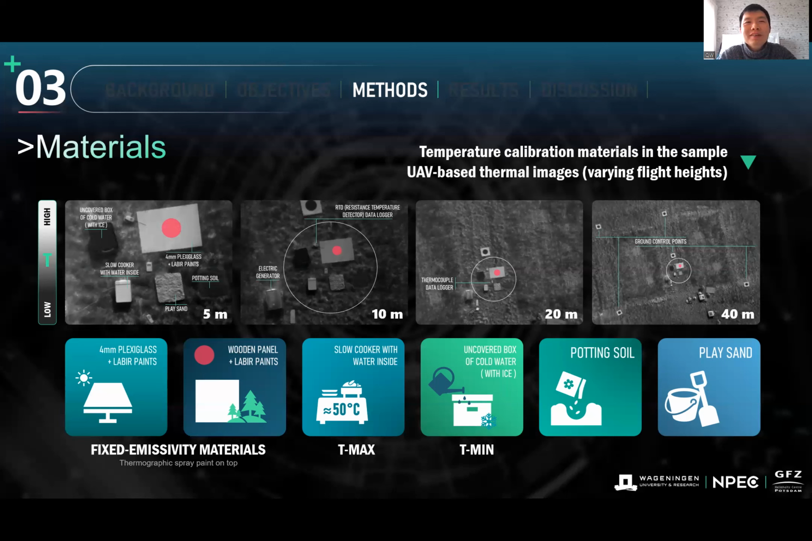For this fixed emissivity material, we have used a specific thermographic spray paint from the Czech Republic to make sure that during the whole field campaign, the emissivity value can stay stable.